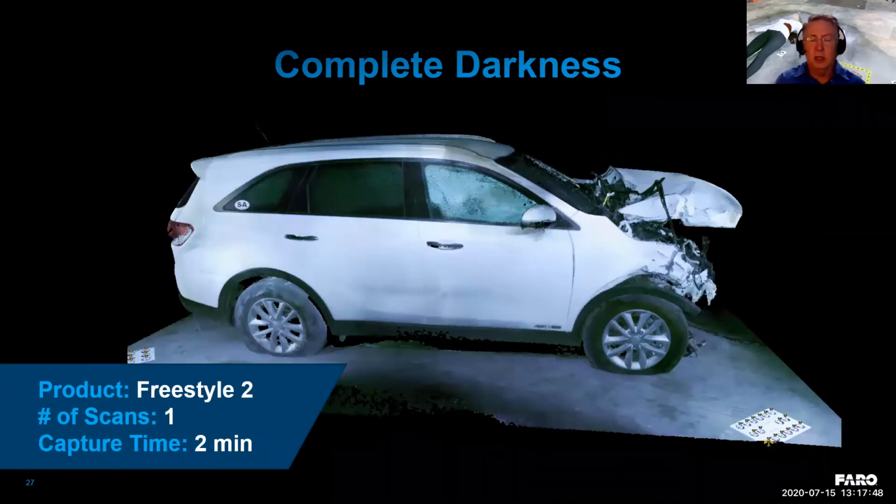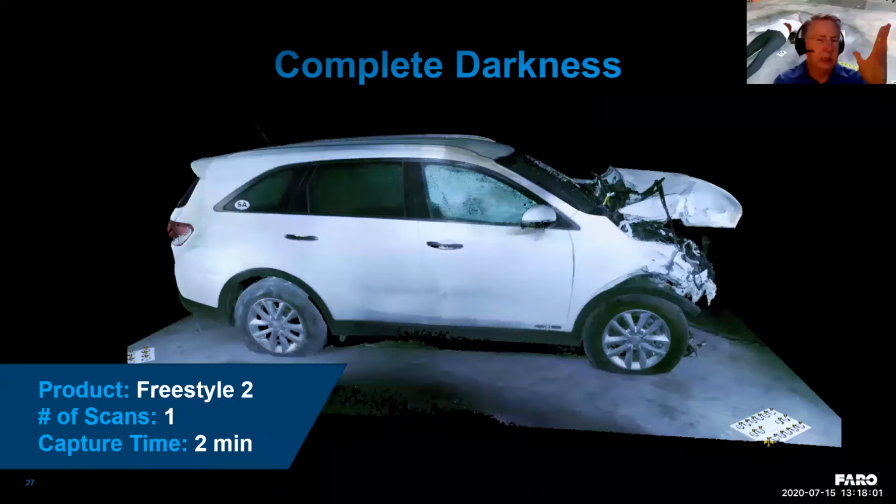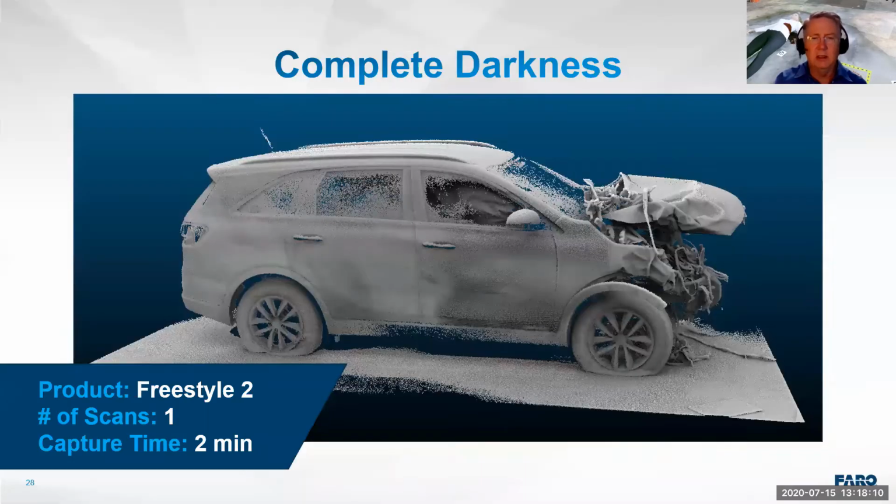Just on a whim, we turned off all the lights. This was an indoor scan. We turned off all the lights, and I captured the side of this same vehicle in complete darkness. The only thing, there were some LEDs back in the distance in the garage where we did this. So one scan, I did this in roughly 2 minutes. Then again, I ran the ambient occlusion shader on it just to show you the amount of detail we're able to capture in a very short amount of time.